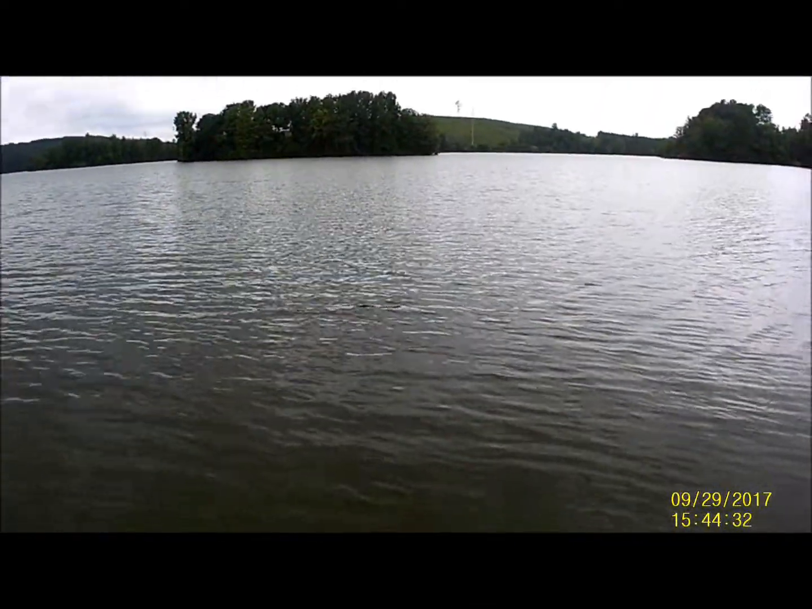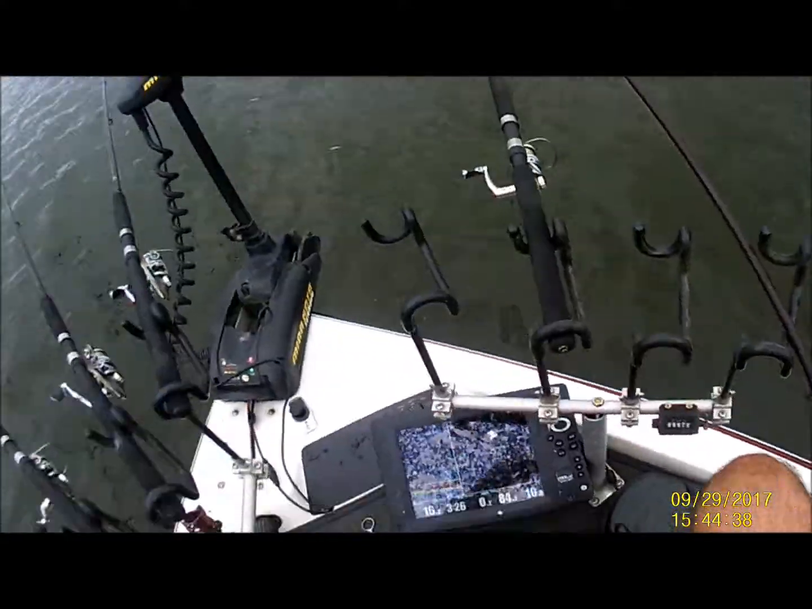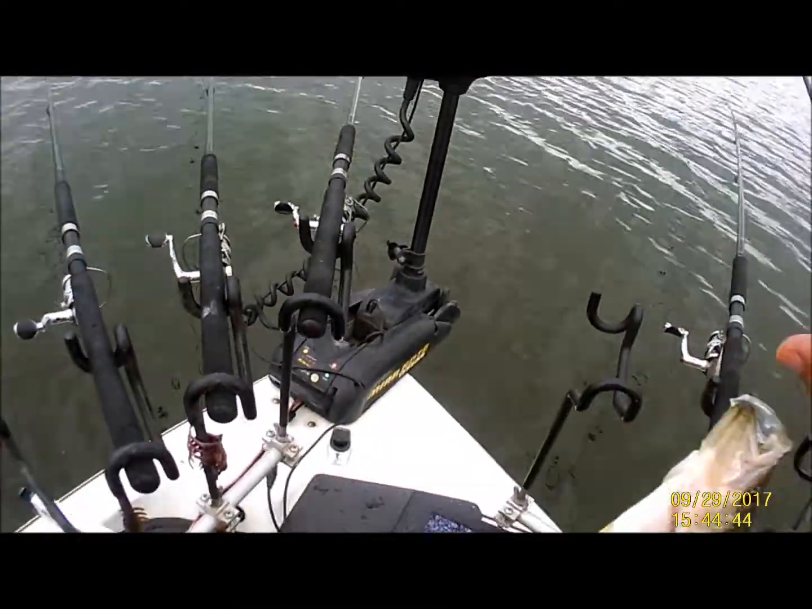Look at here. I'll tell you how good they're biting. I dipped this in the water, okay? This is it. I caught a fish, dropped it in the water over here, and while it's just dangling from the boat, catch another one.